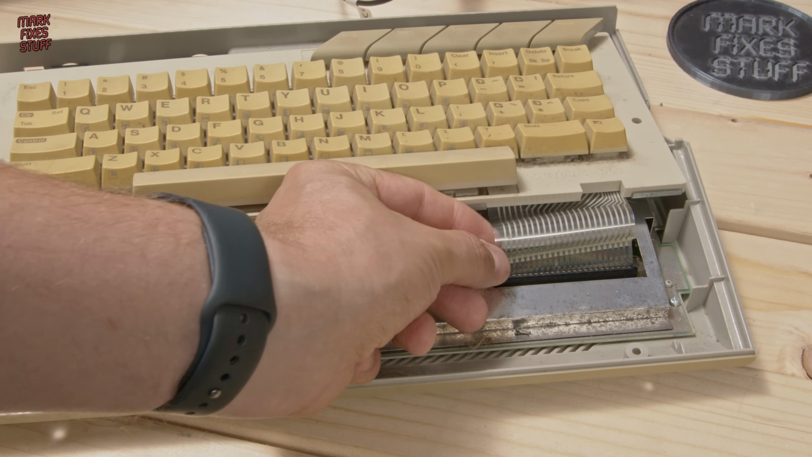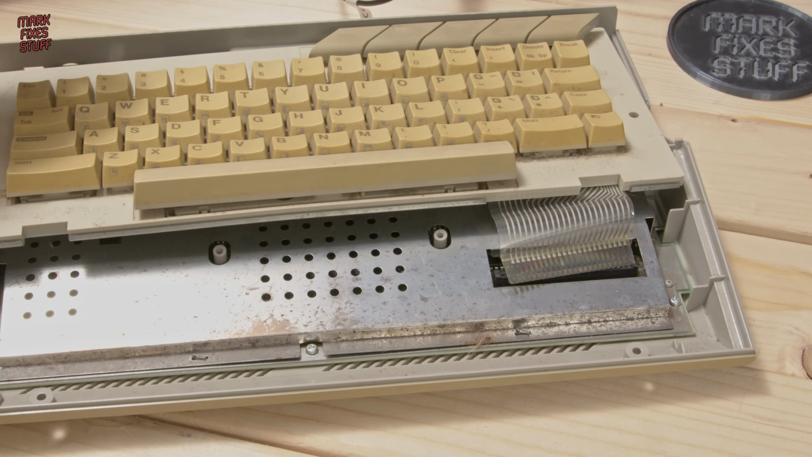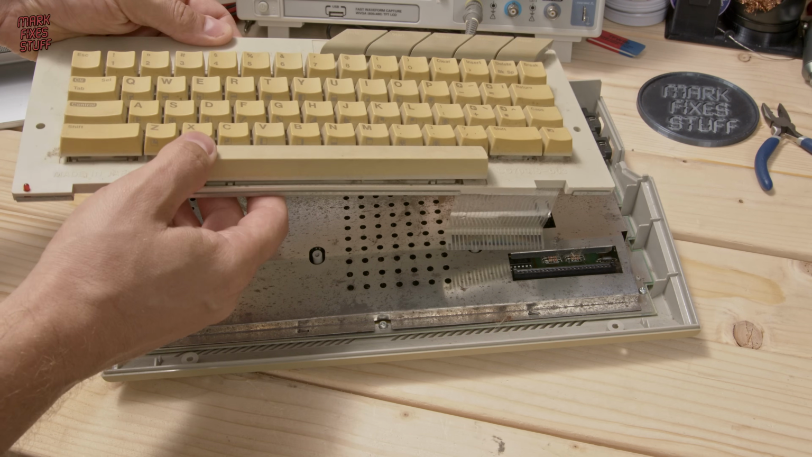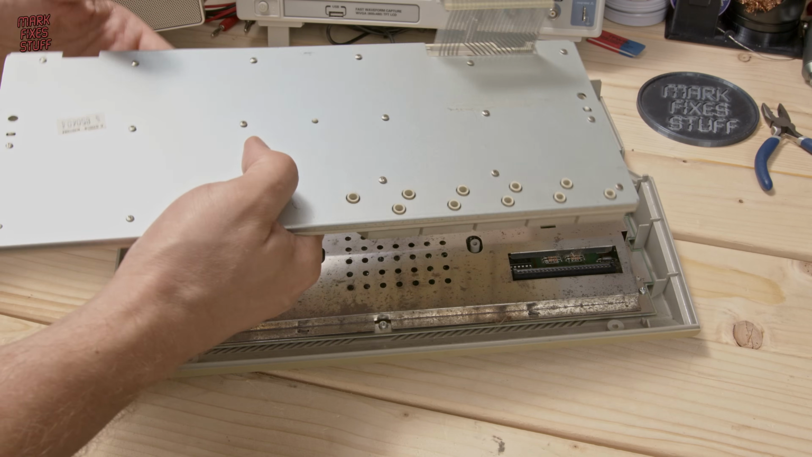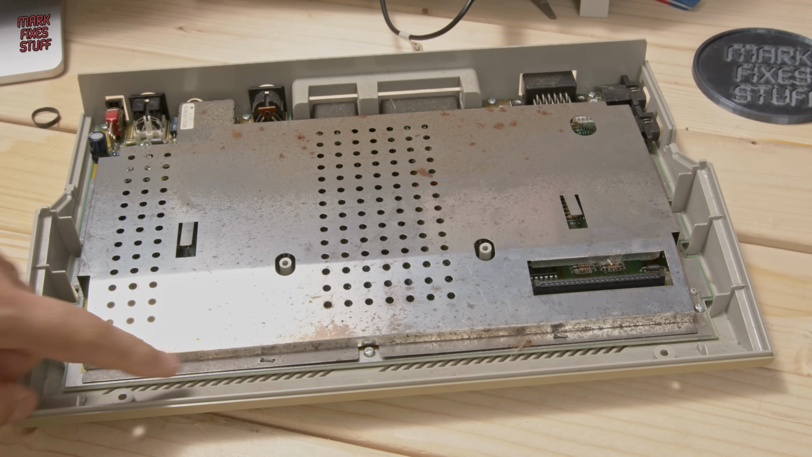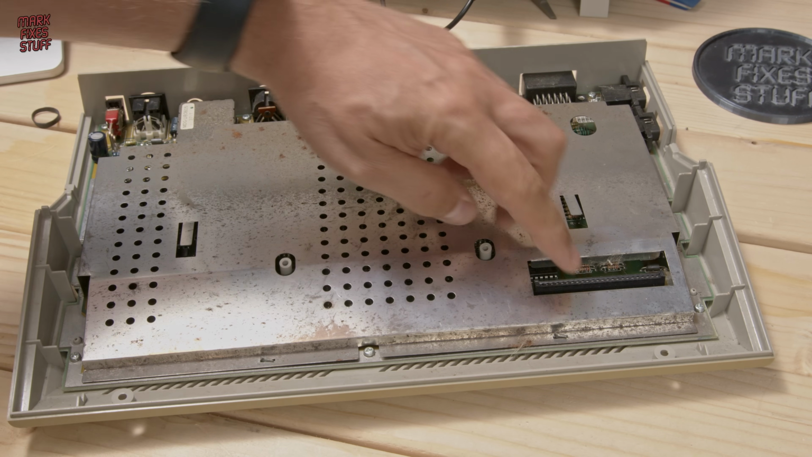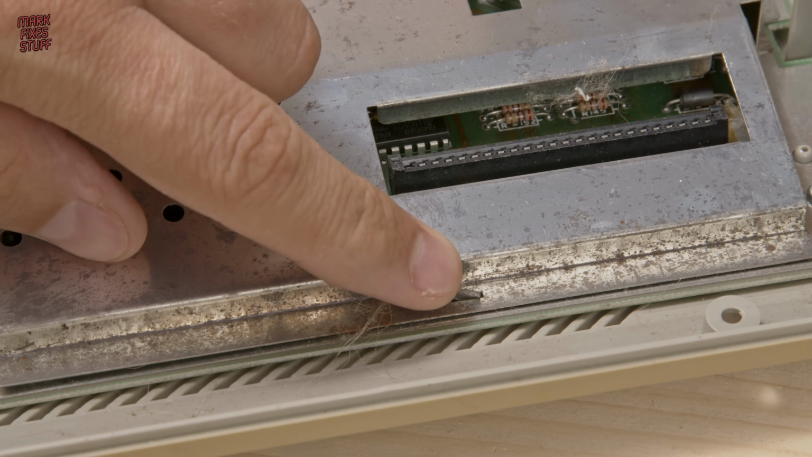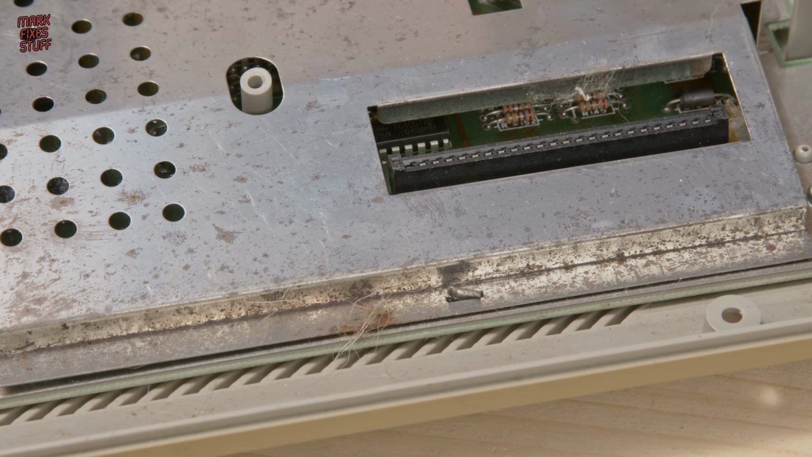I've got quite a lot of experience of doing this with other retro computers, but you do have to be gentle. And just like that, the keyboard is removed. Let's set it aside for later. The next thing we have to do is remove the top of the shielding, and it's held on by these small twist tabs. These are really easy to take off. All we have to do is straighten these small lugs.